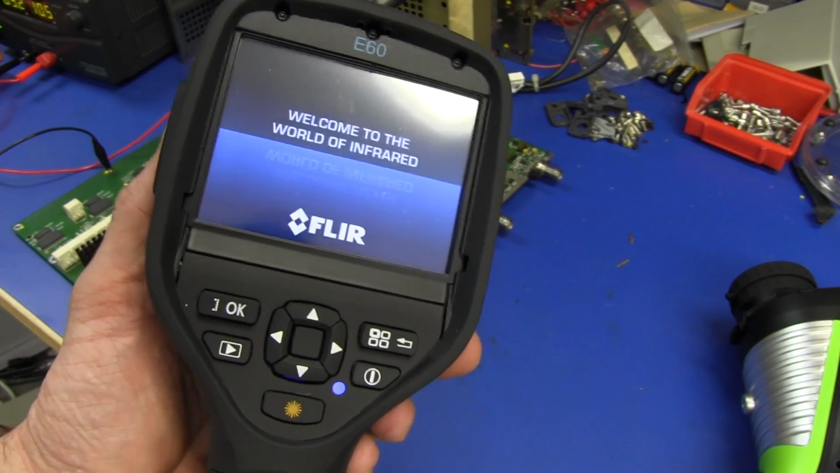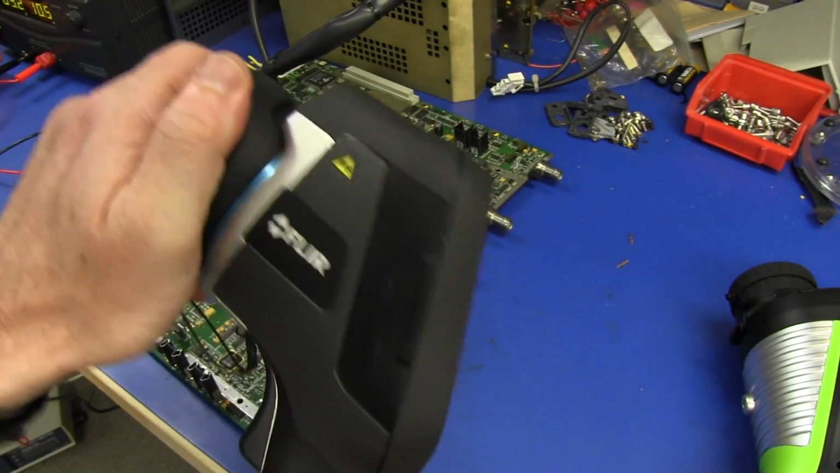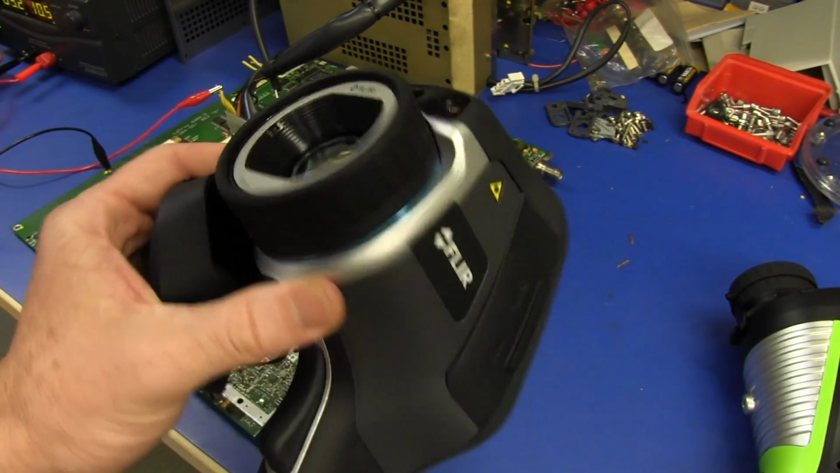Oh, I just want to hug this thing. Oh, it's pornographic, it really is. Oh man, what a great toy.